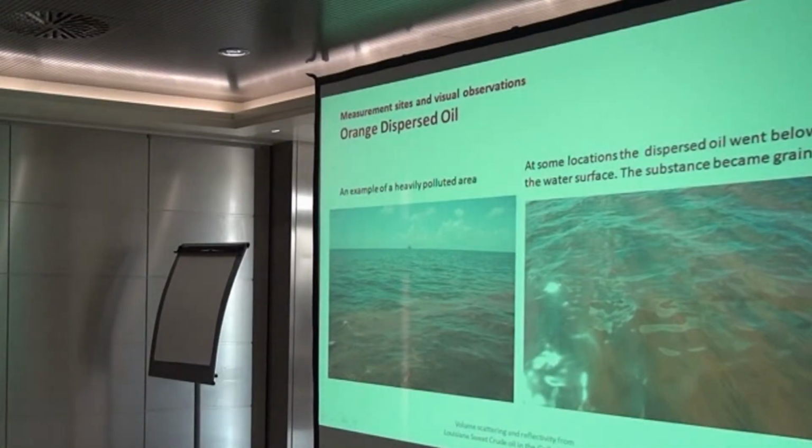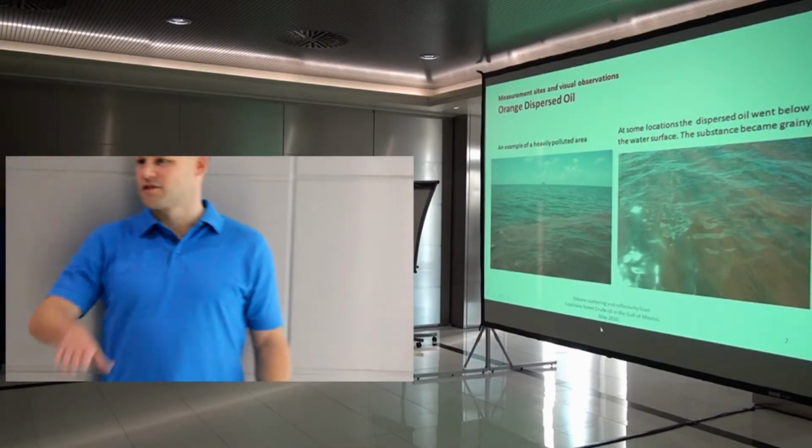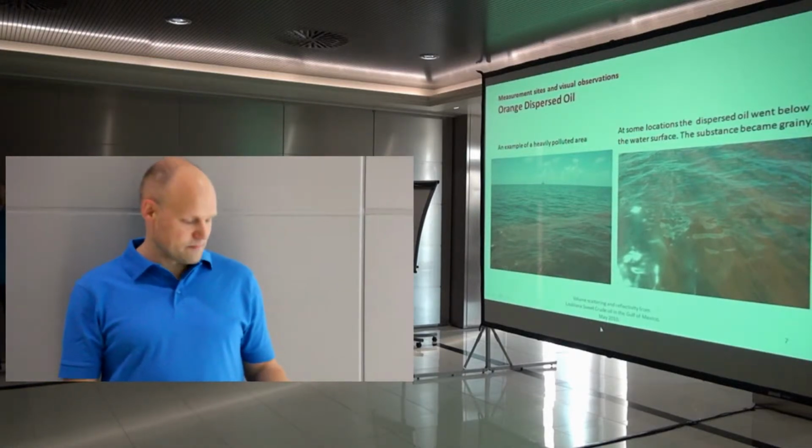And you can see here on the left image, it also contains gas bubbles, and dead species are also there. And after a while you can see that it starts to sink, and the sea surface is almost clean again. So that's probably the goal with BP, to have the oil sink as fast as possible. So what we don't see is good. See nothing, hear nothing.